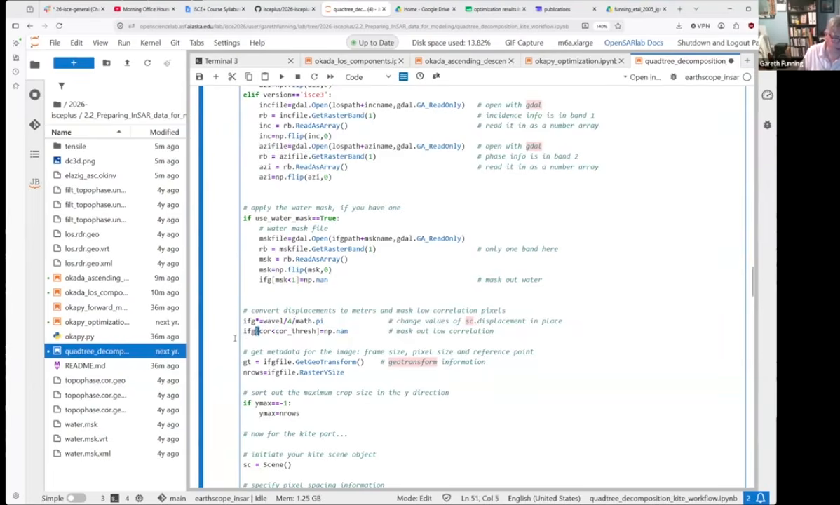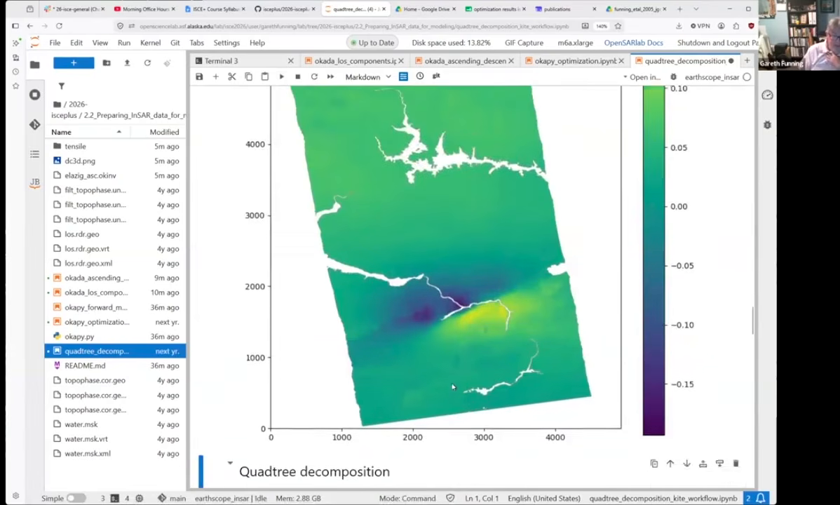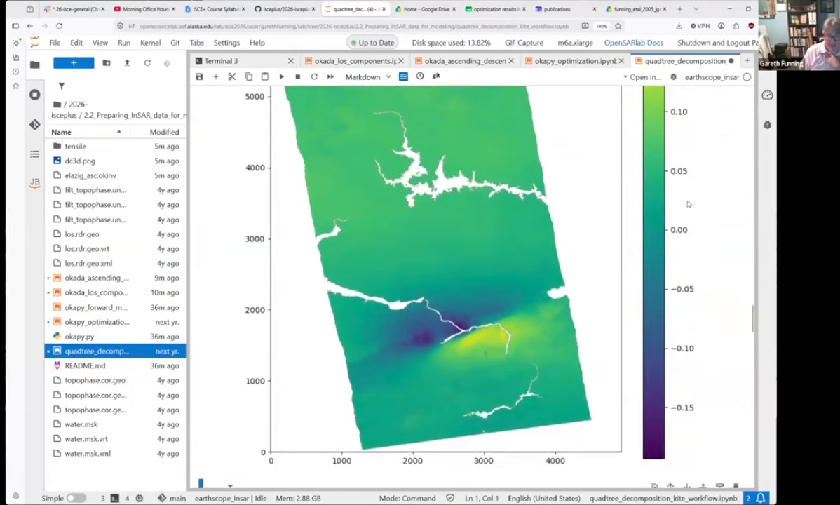And we mask out low coherence pixels. And somewhere else here we also apply a water mask. So if you do all those things, hopefully this doesn't complain, then we can see what we've done to the data, having masked out the water and the low coherence pixels and also converted it to displacement. Now you can see these are displacements in meters.